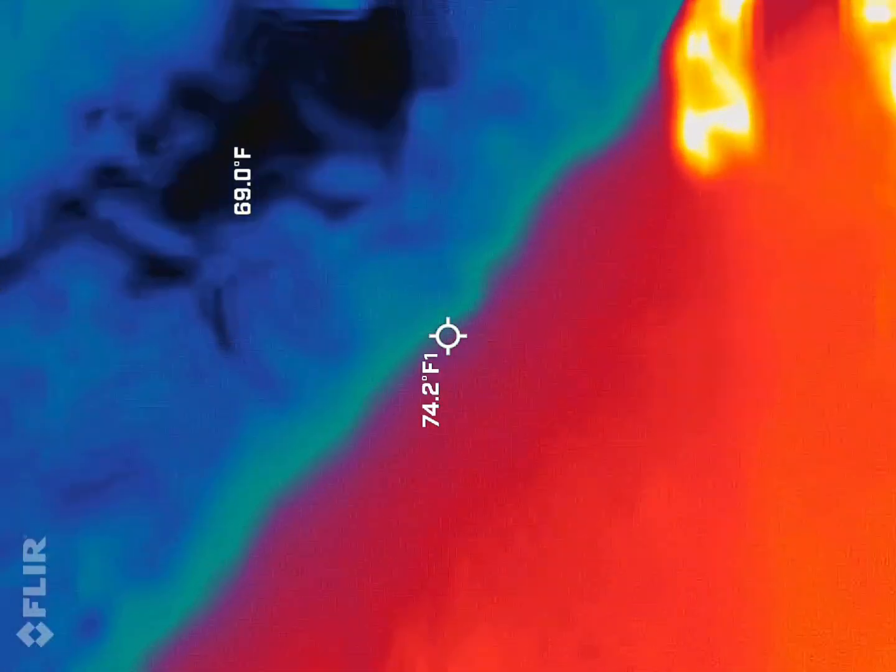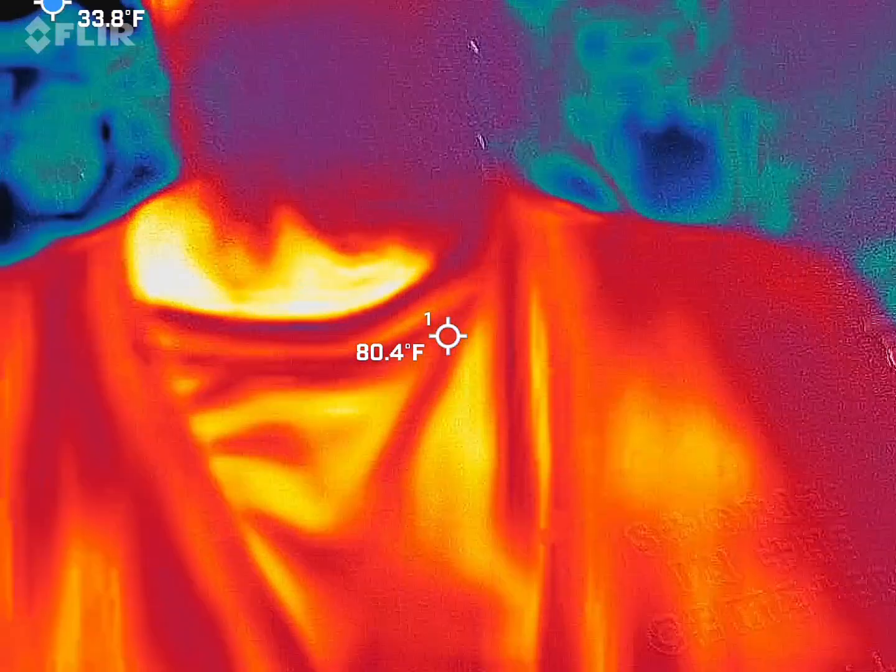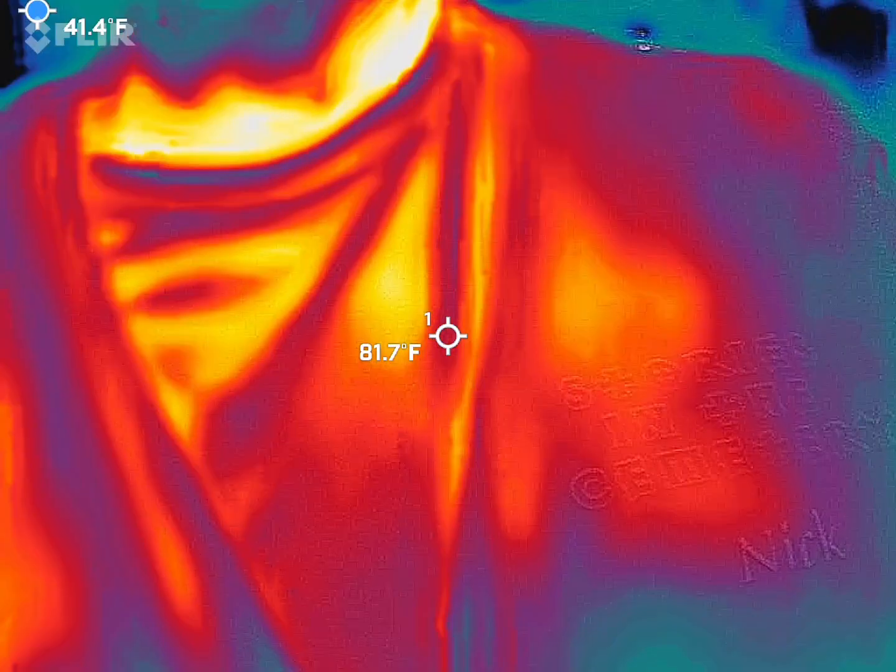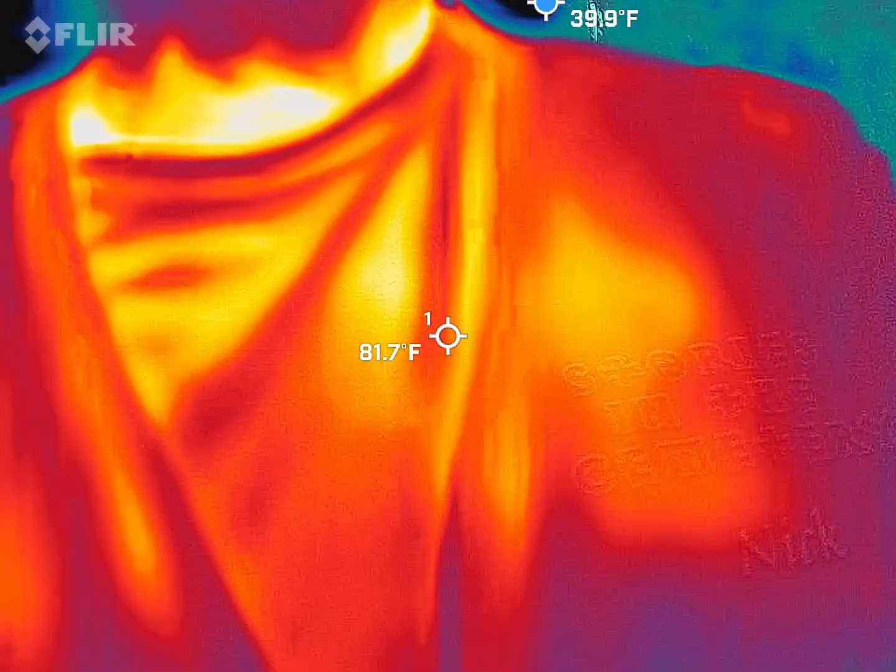First one we're going to be using, you should be able to see me in there. So red, orange, and yellow guy. So this is, what do you think we're looking for out of this? Opposite. Cold spots. So we're literally looking for cold spots.